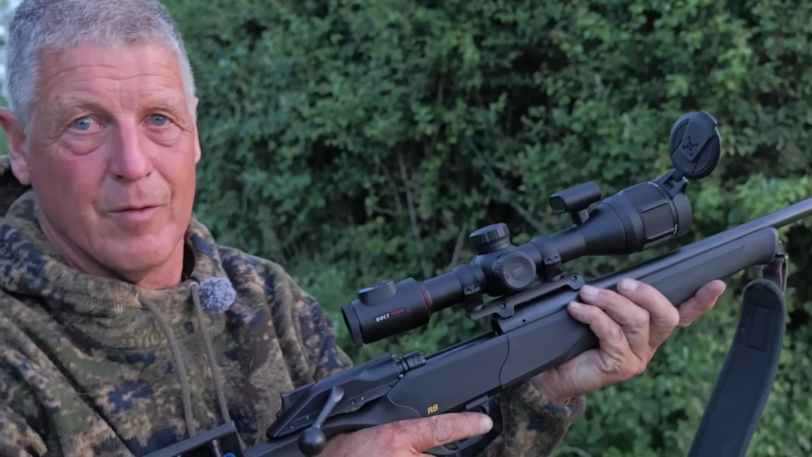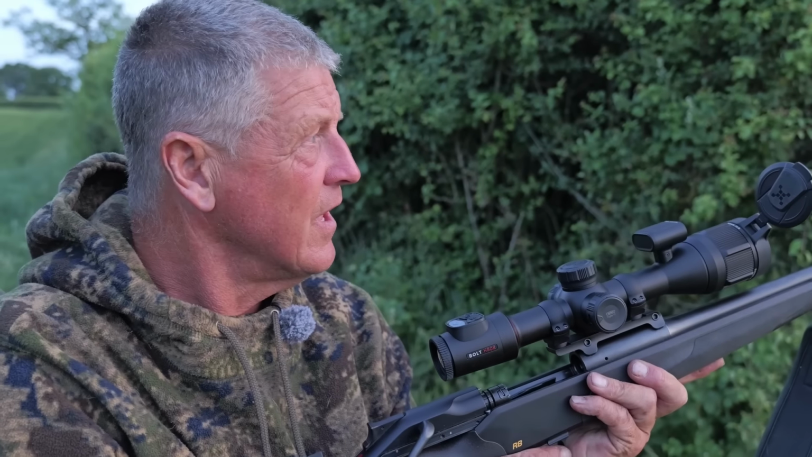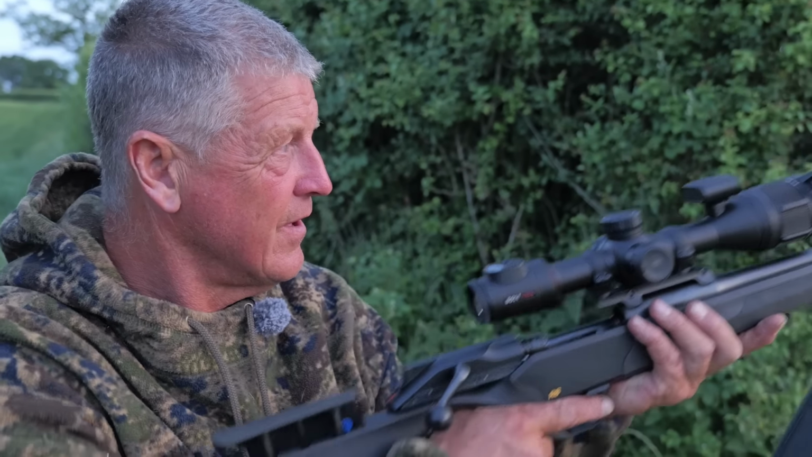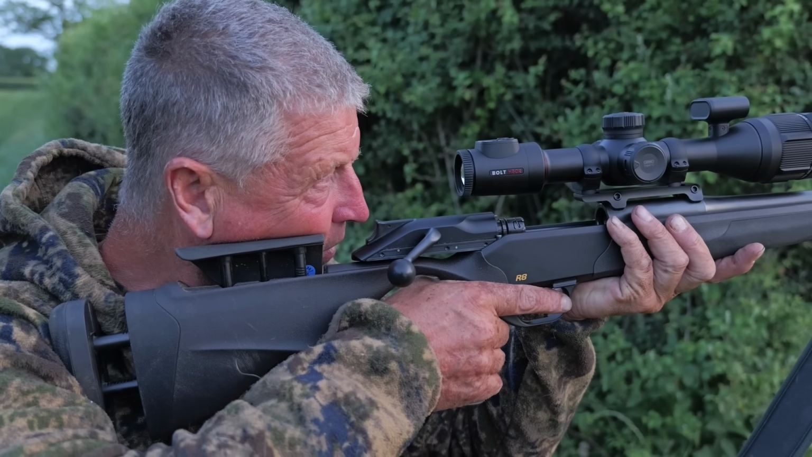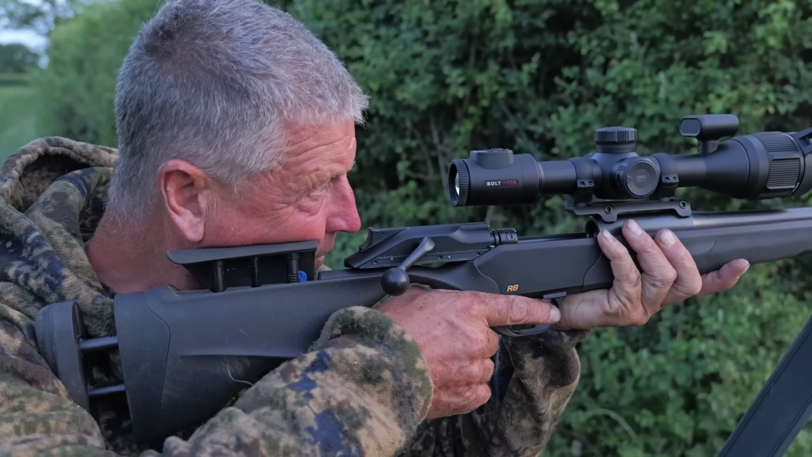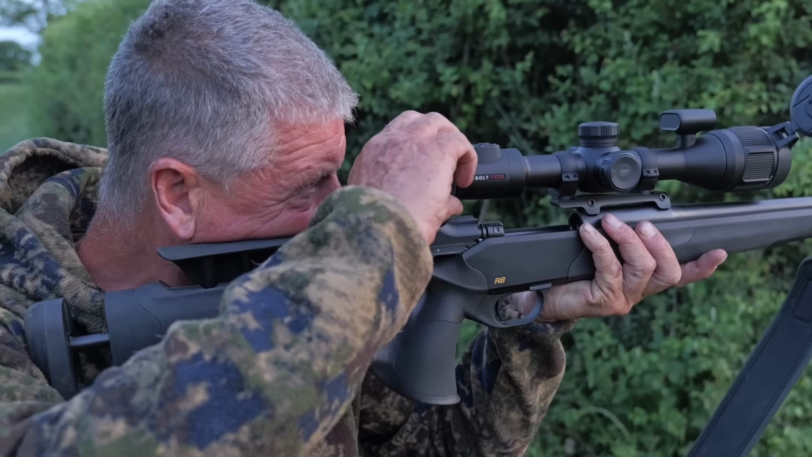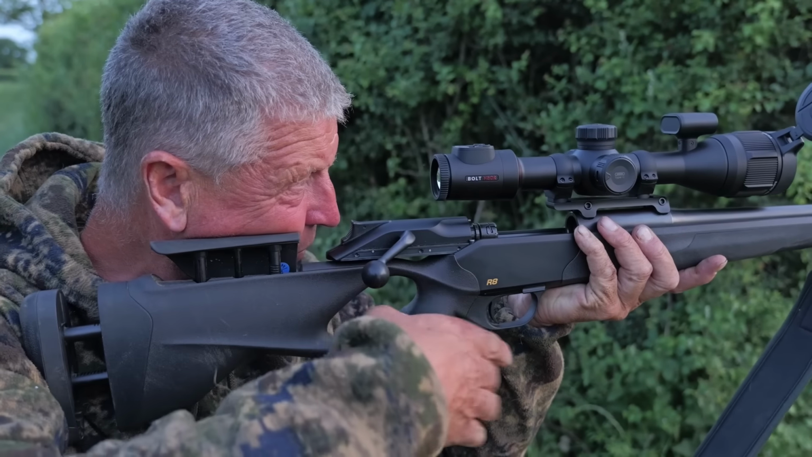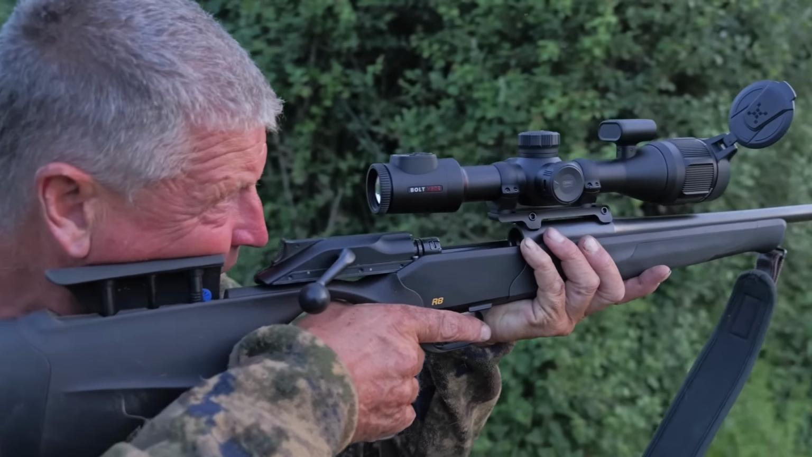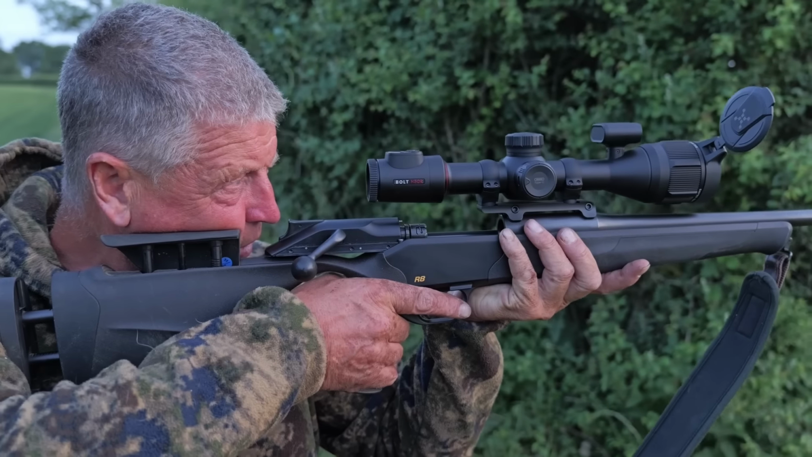Turn it on. Battery's flat, both of them. The internal and the battery. Don't say that. That is sweet, I'll tell you. That is nice. It's so clear. All I need is a fox.